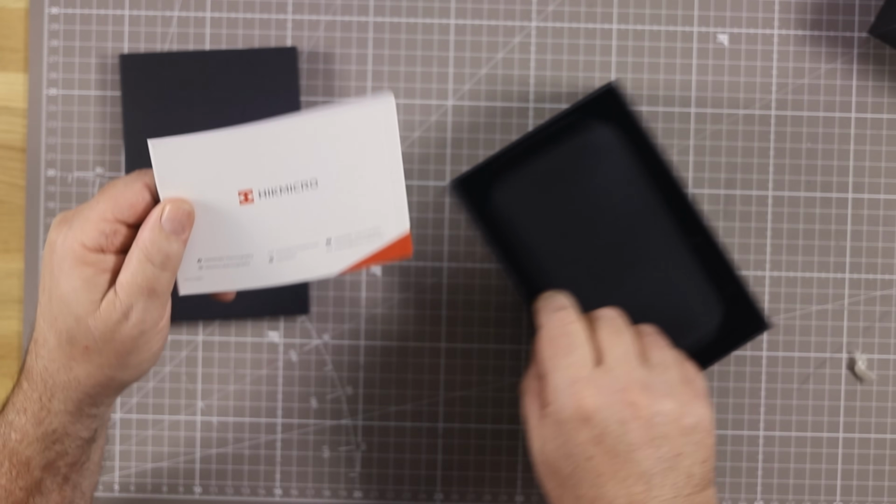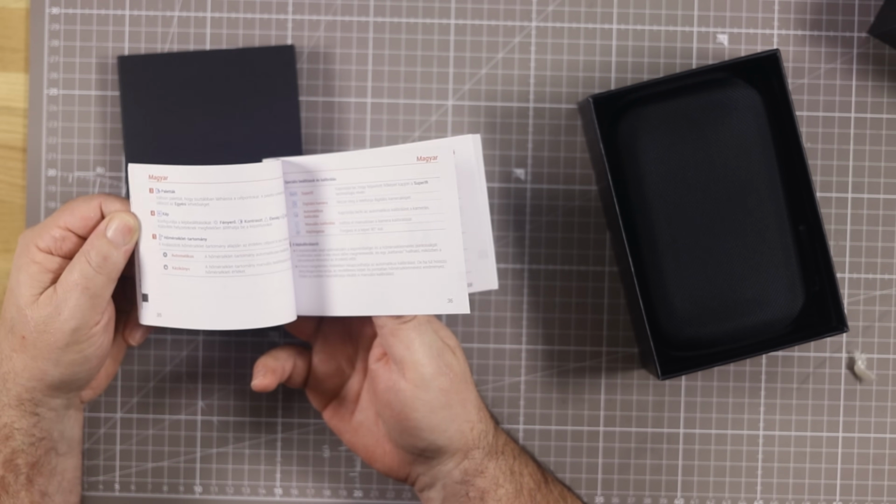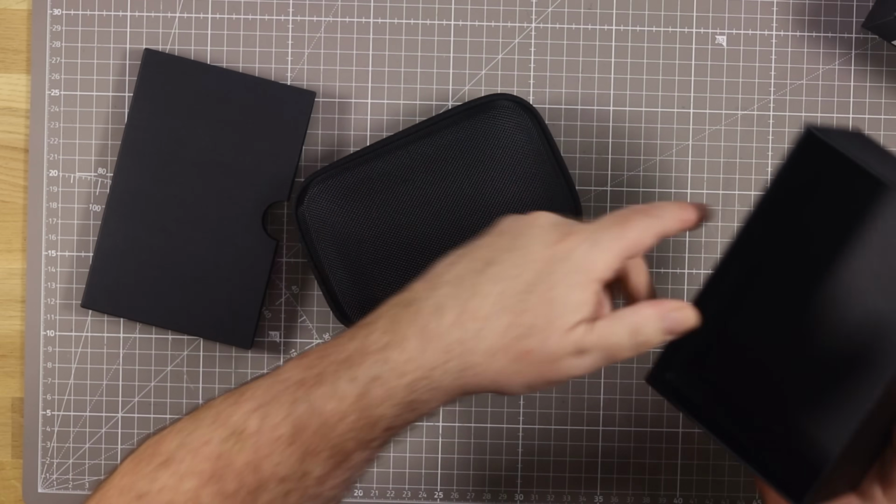User guide. We're not going to need the user guide because, one, I can't read that, it's just too small for me, and two, it'll be online, so that's fine. Ooh, it comes in a little case thing, look.